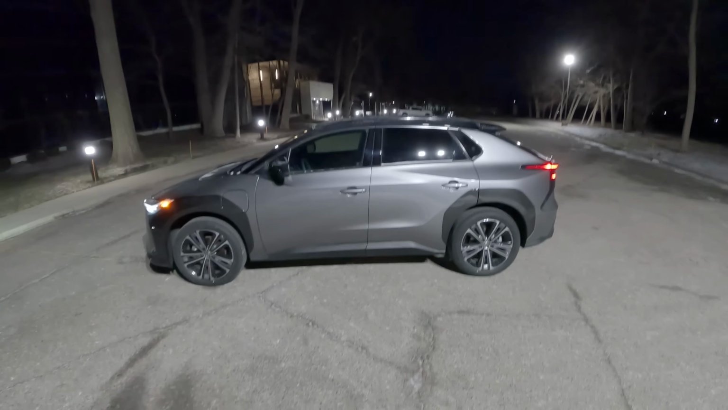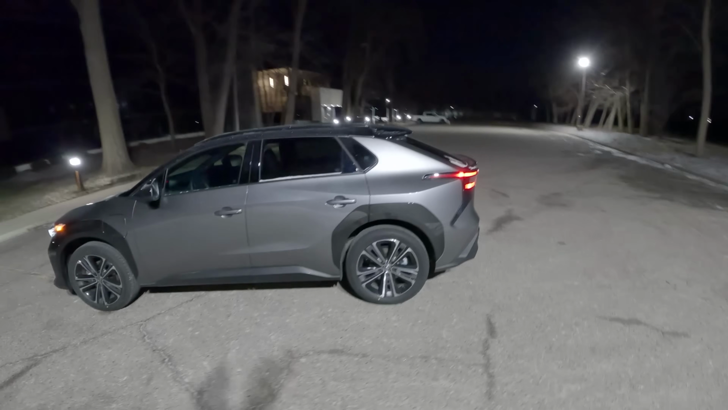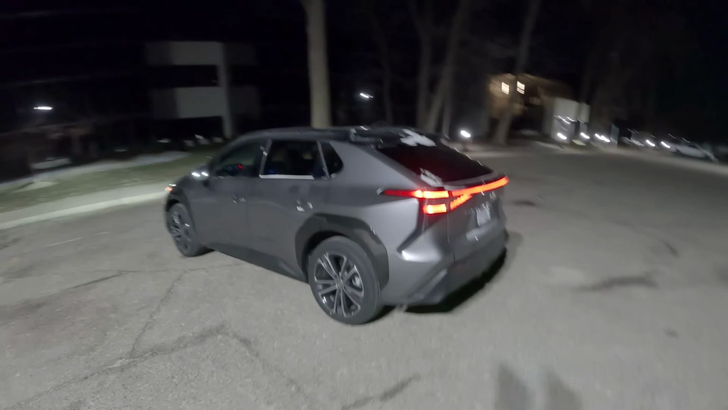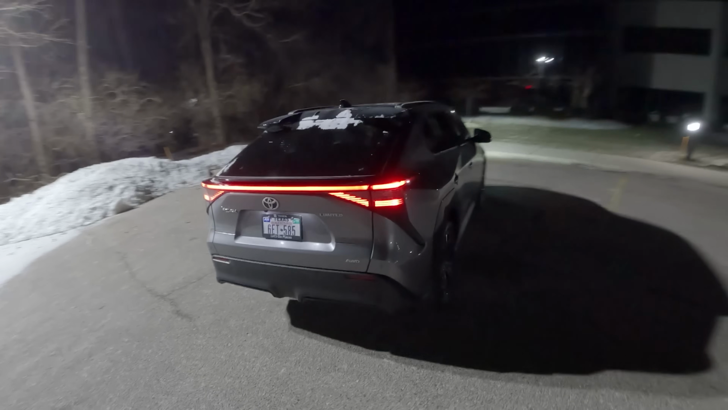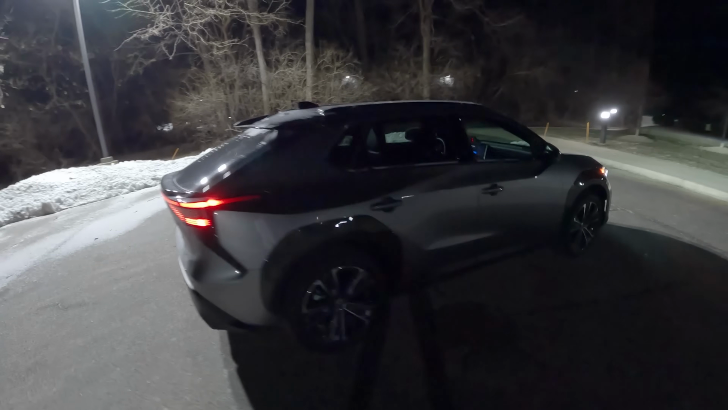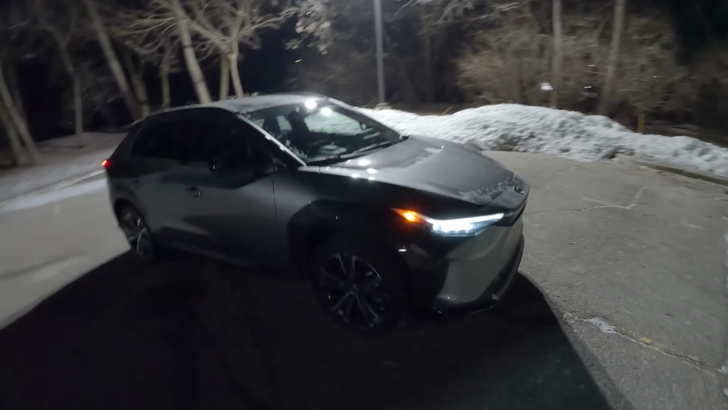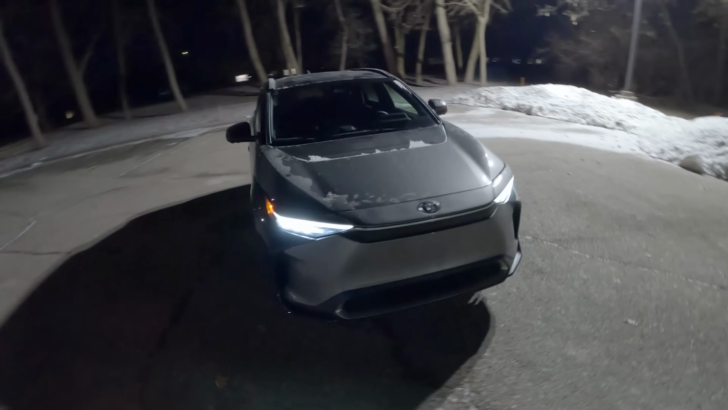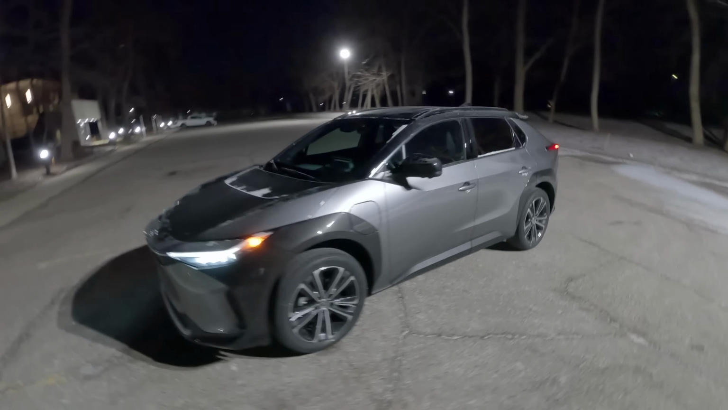I think it's a decent looking crossover after living with it. It's not that disagreeable in person. In photos it looked kind of strange, but I don't know, it just kind of looks like a slightly more modernized RAV4 in my mind. Bigger Prius, I don't know, however you want to describe the styling. It's a good size, enough cargo space, there's no frunk. I like the headlights. It drives well enough.